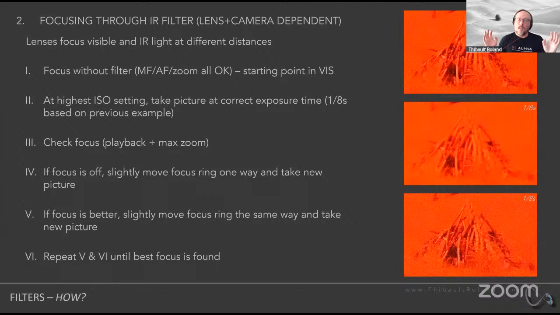So at the end of the day, this is a lot of work. This is very complicated. This is a lot of things to keep in mind.